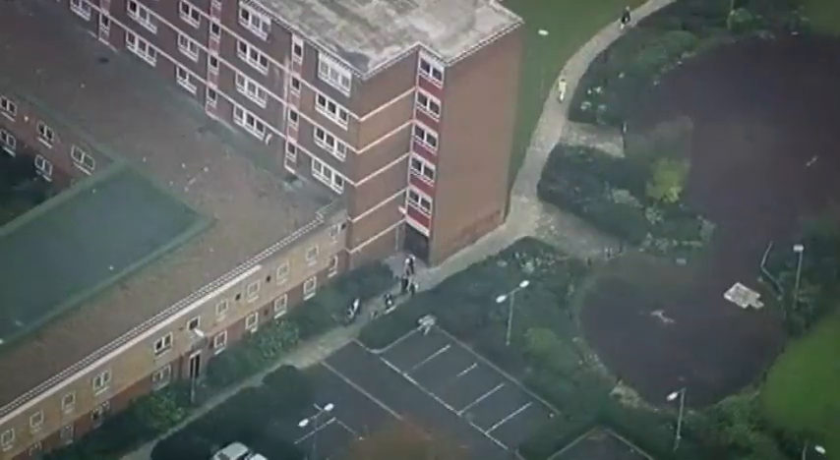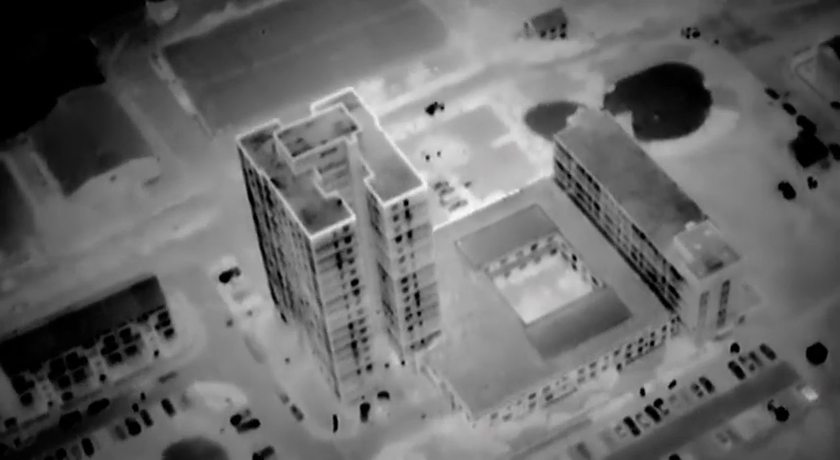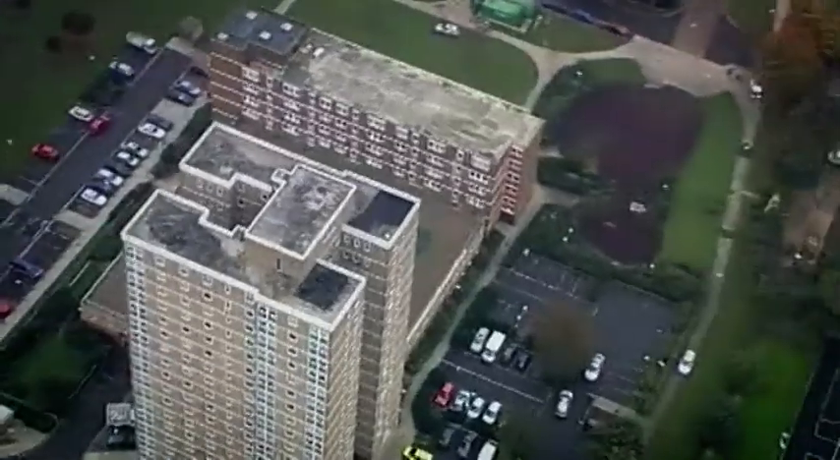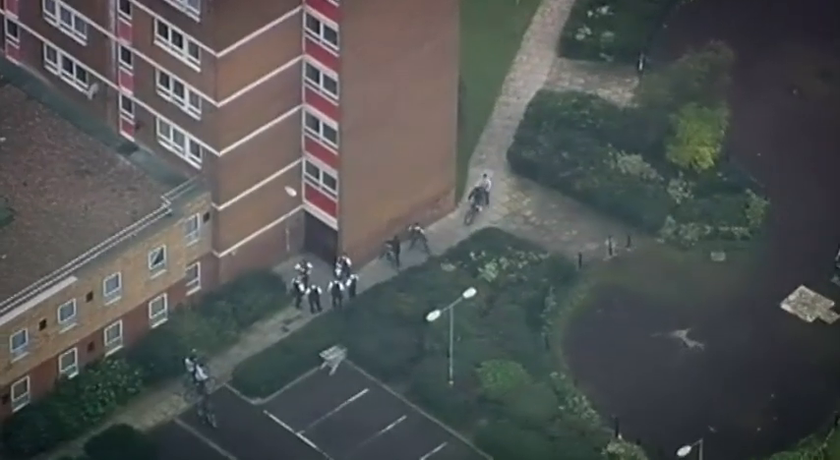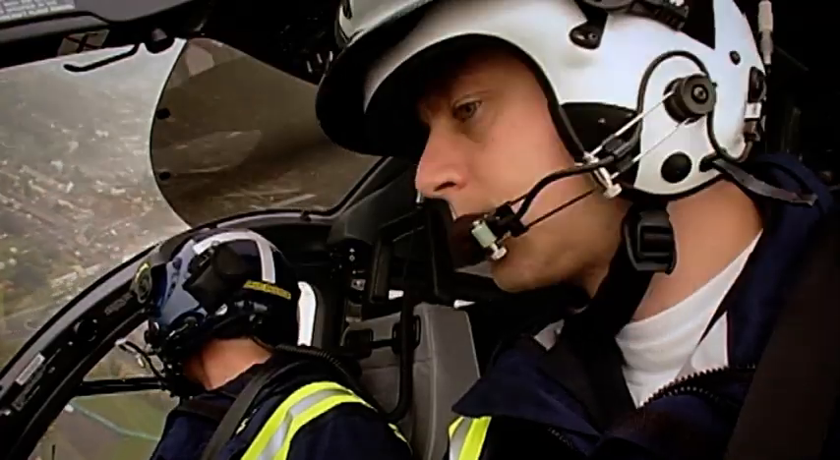Yeah, just here. Even if they get in, the runaway could be in any one of more than 50 flats. It's not looking good. Further investigation will hopefully get them detained, but that can be a long old process once they've locked themselves away in a block of flats. Anyone that gets away, it is upsetting and annoying, but they will always come again.